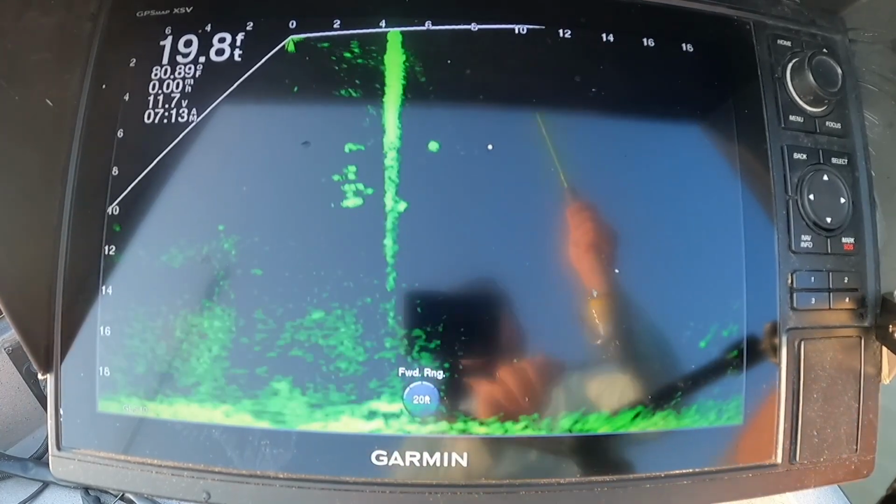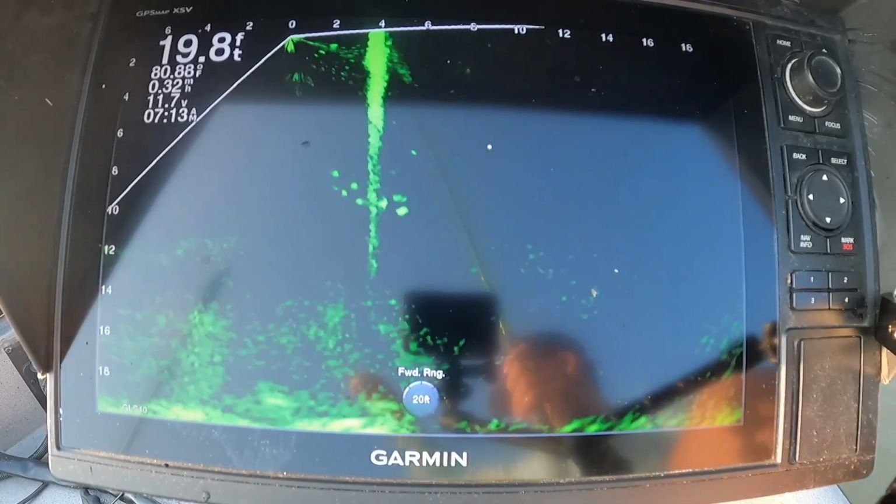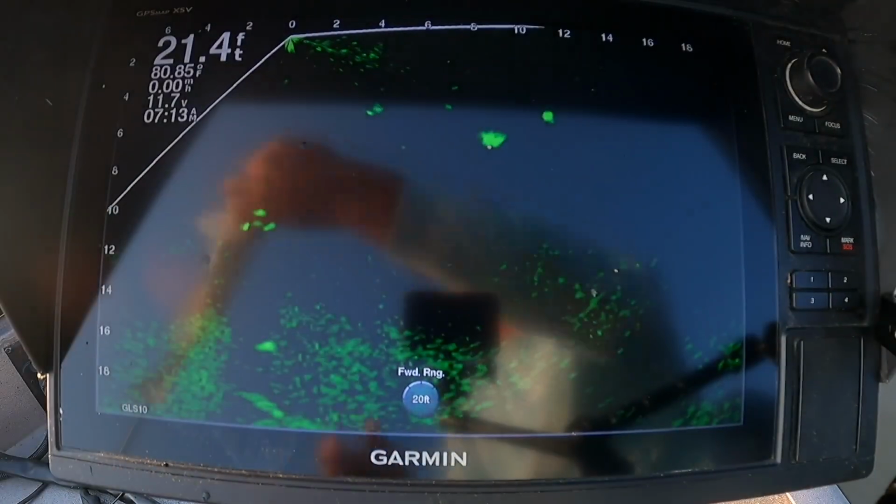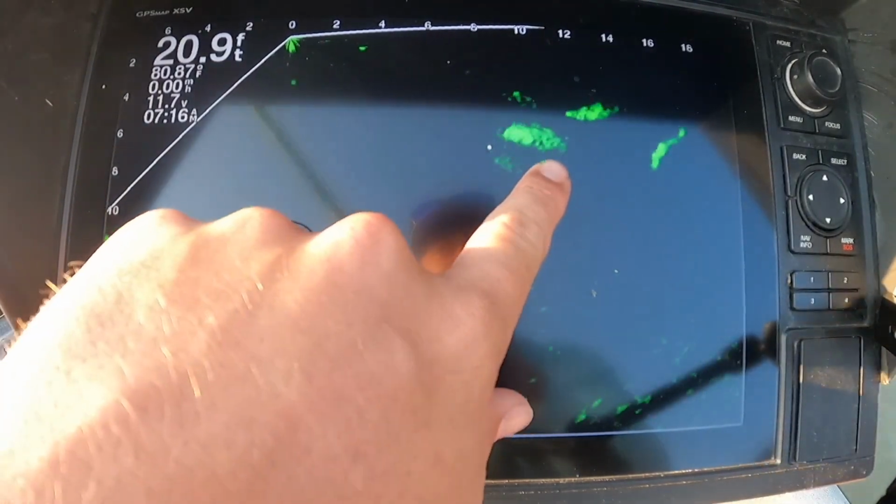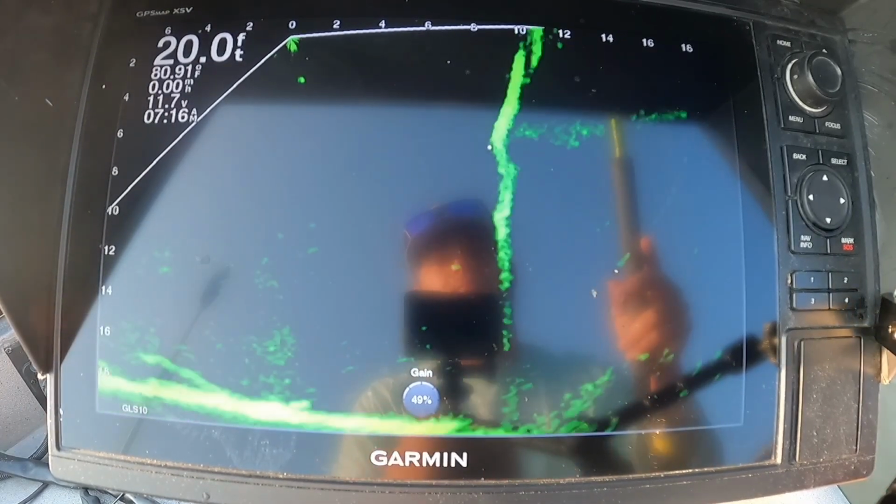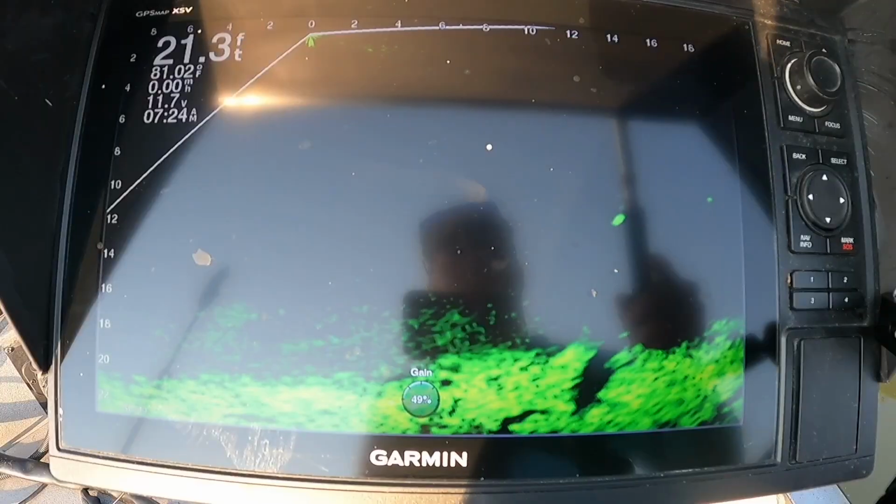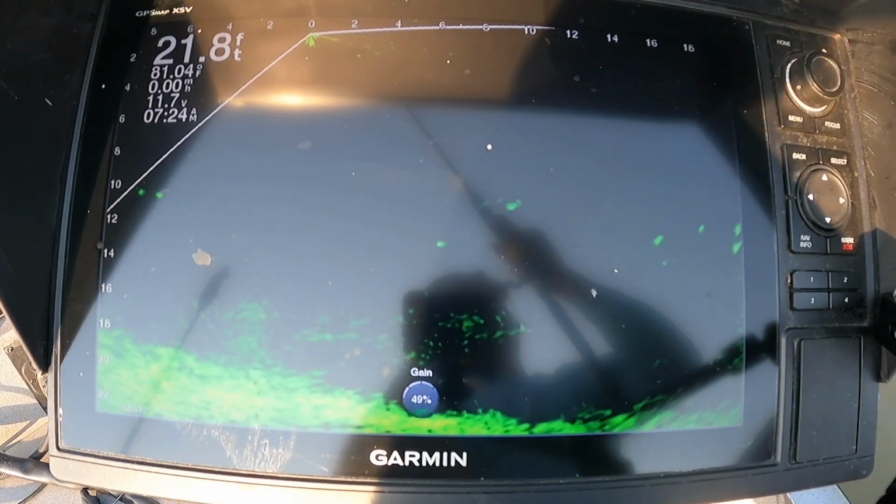Got that one. Oh yeah. We're talking 12 and a half. See him going into that shad. It's crazy. Big old schools of crappie. Yeah, here. Bass. Everything. Got him.